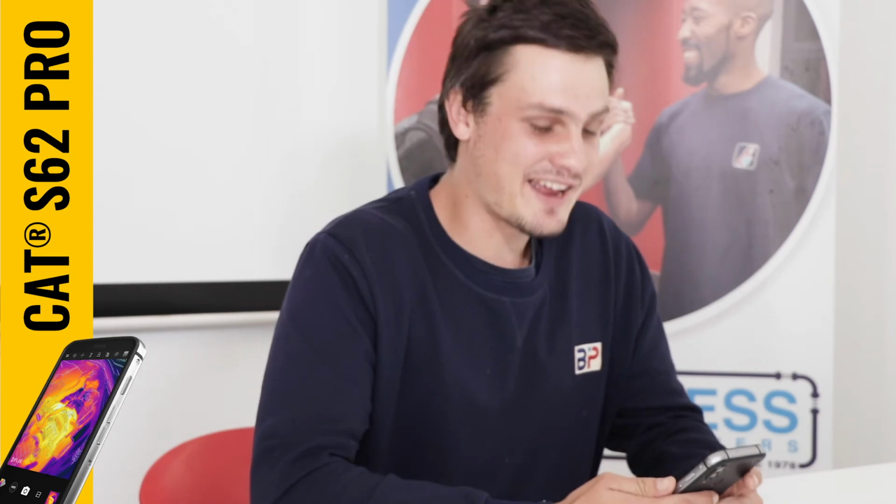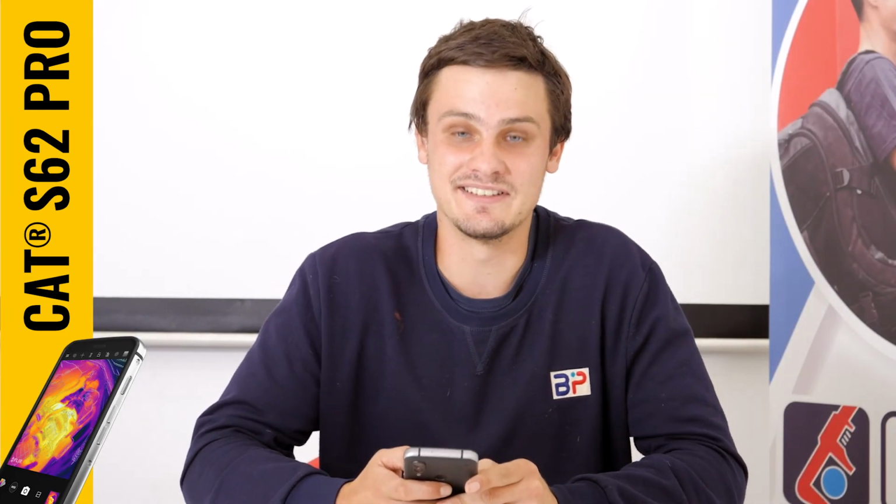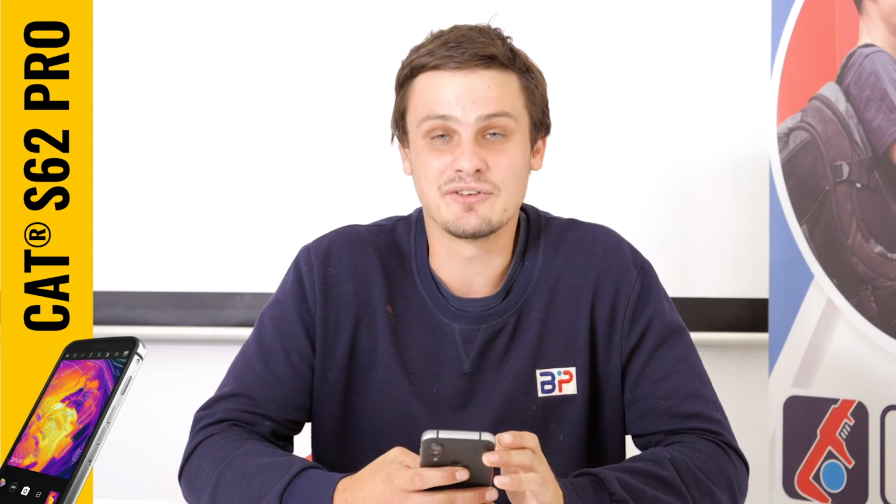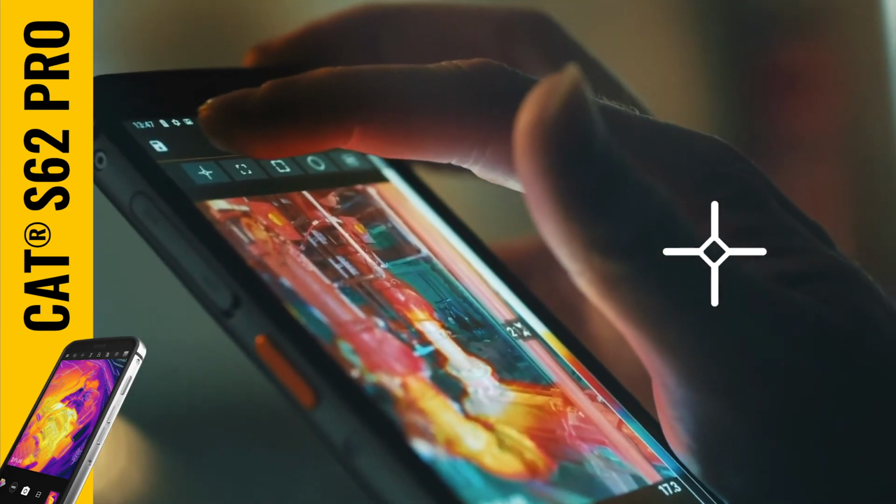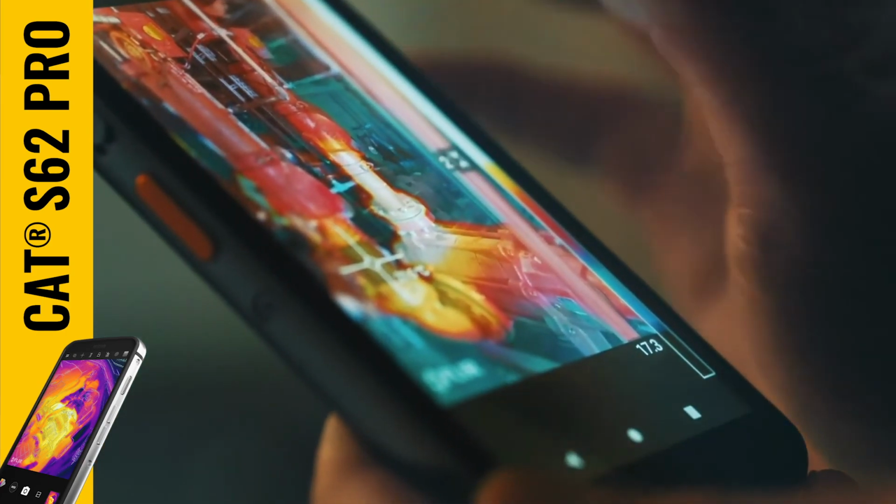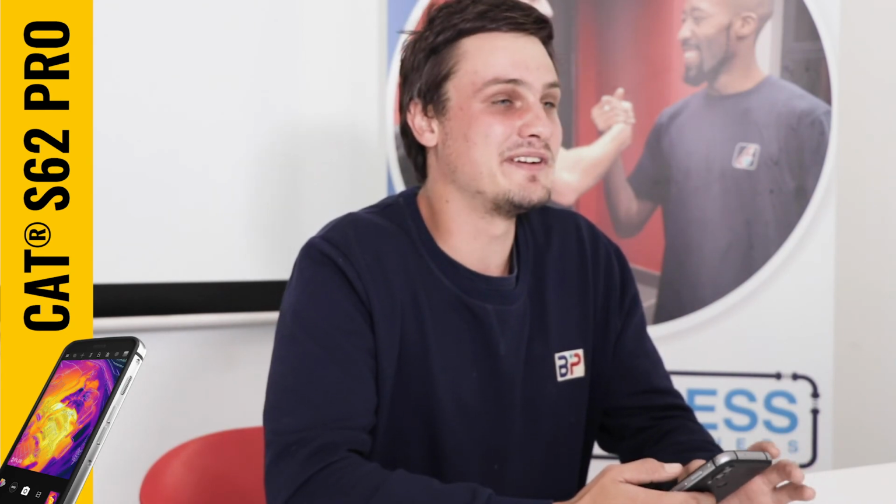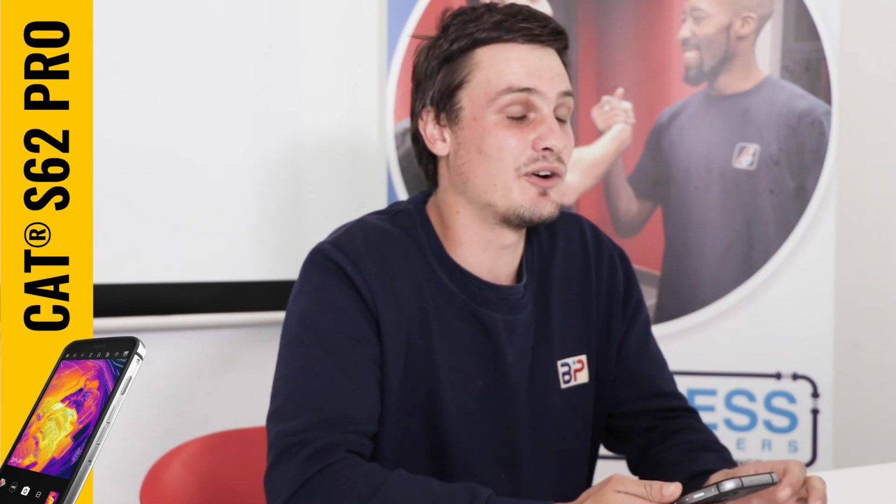So where the thermal camera has helped me immensely is with damp detection. You do a pre-scan of the wall, and you can actually monitor exactly the temperature, because the thermal camera itself has various different tools, especially when it comes to monitoring specific temperatures on a surface area. Doing a pre-scan at a client's house, we found that the wall was very damp, and it showed us that the temperature was 20 degrees Celsius on the dot.